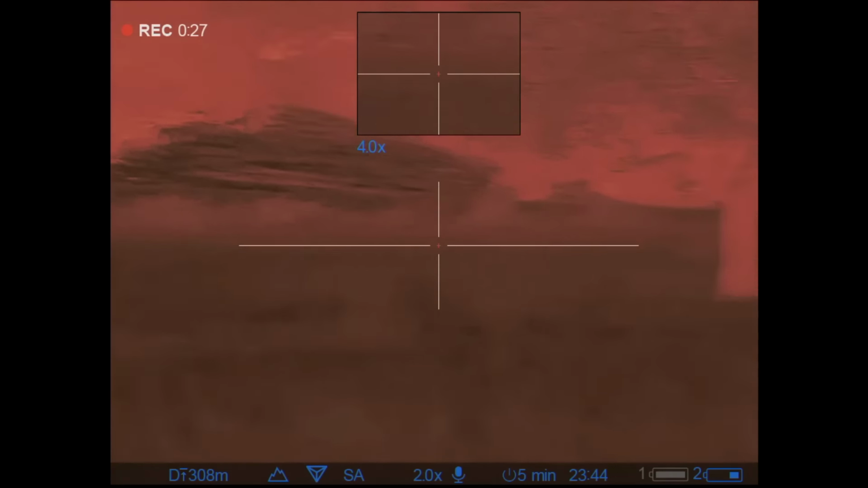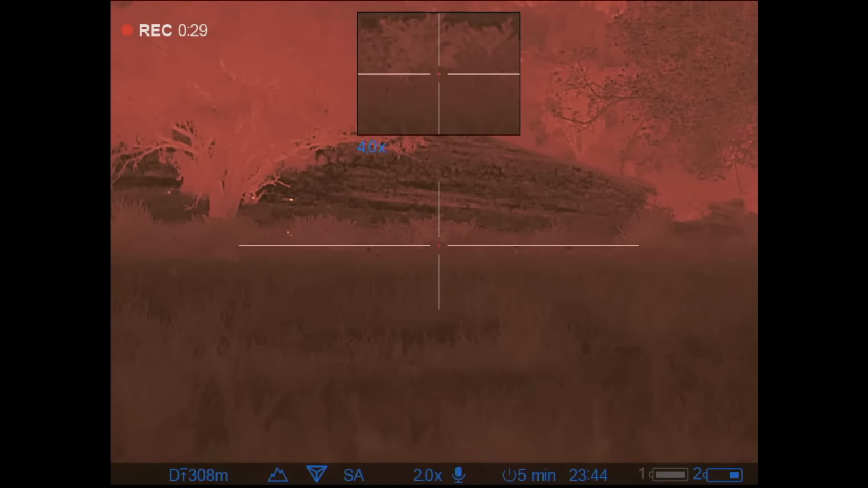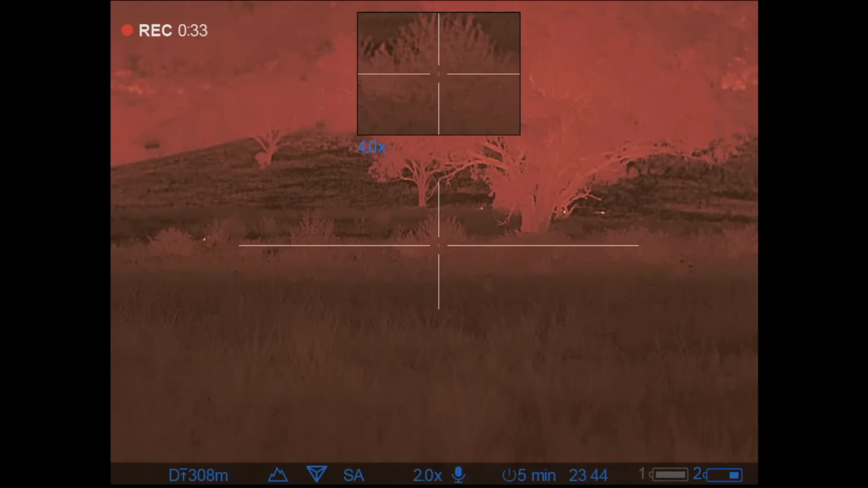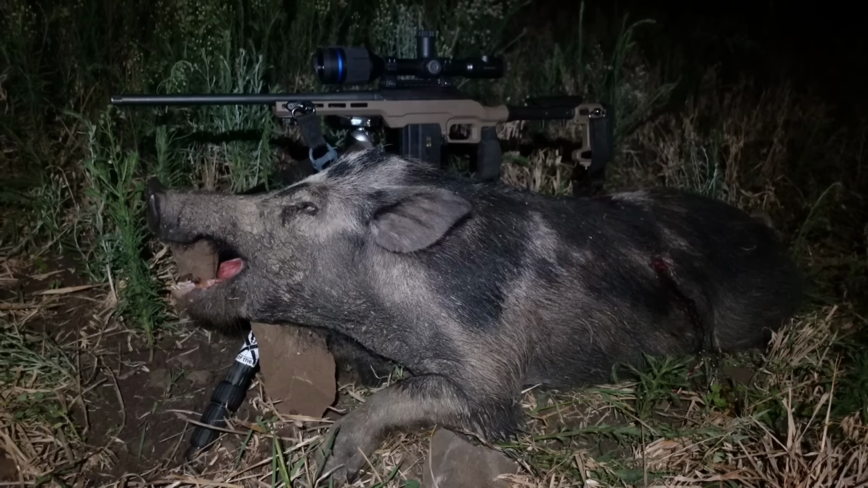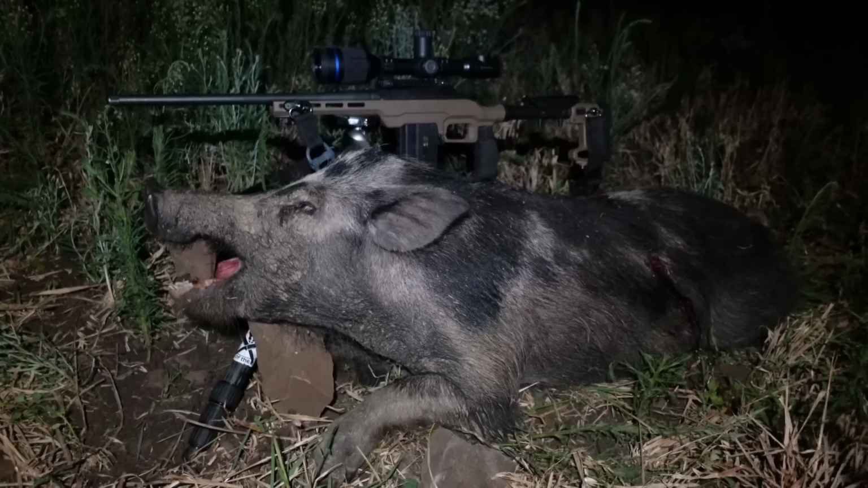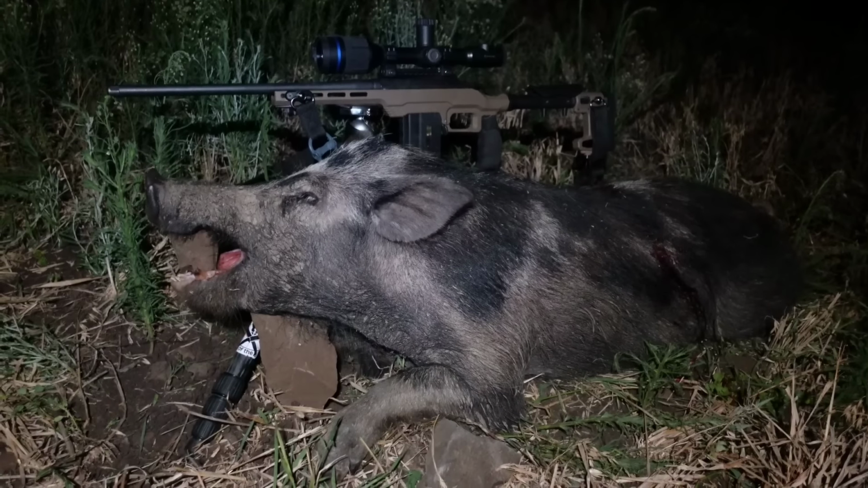Oh, you little bastard, bloody contour. No complaints when you get a big boar like this on the deck. He's a pretty decent sized pig. Now, that little plan didn't quite work out.